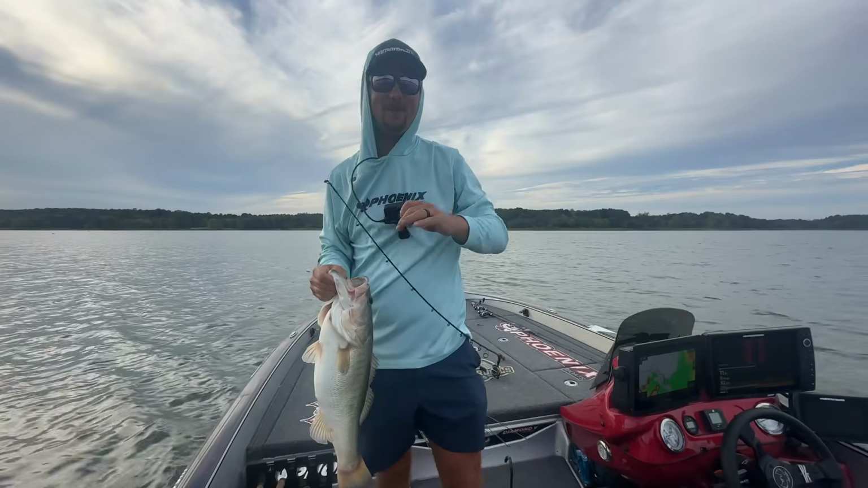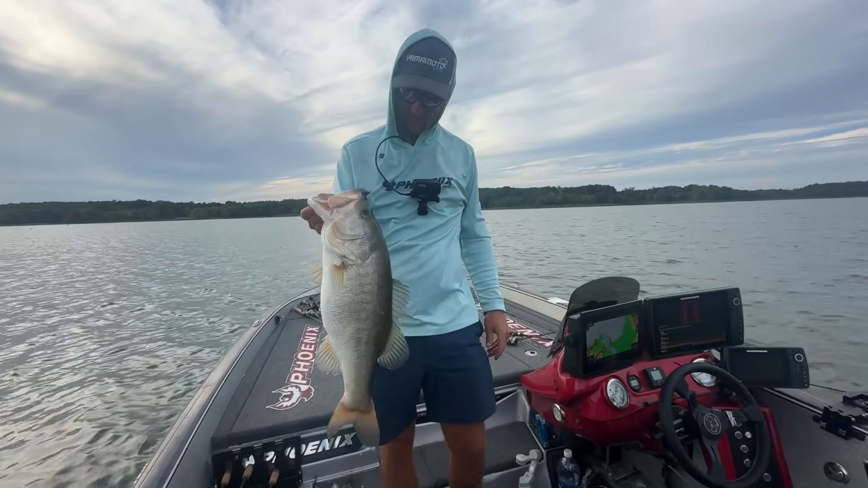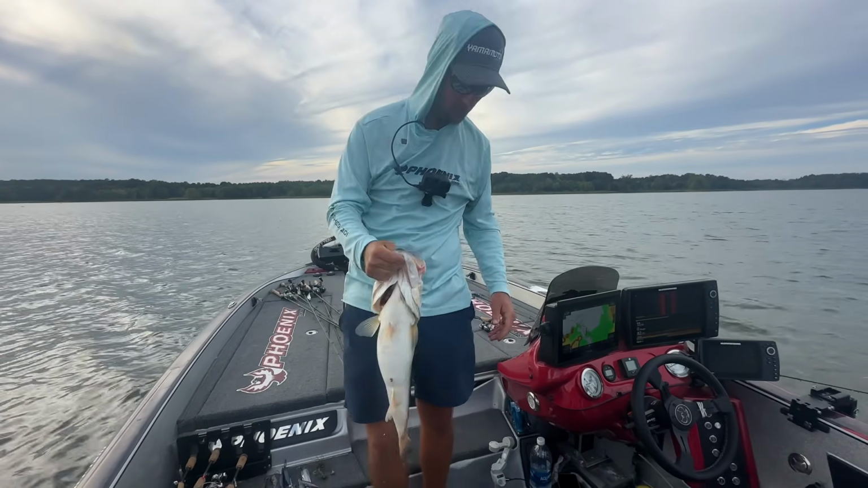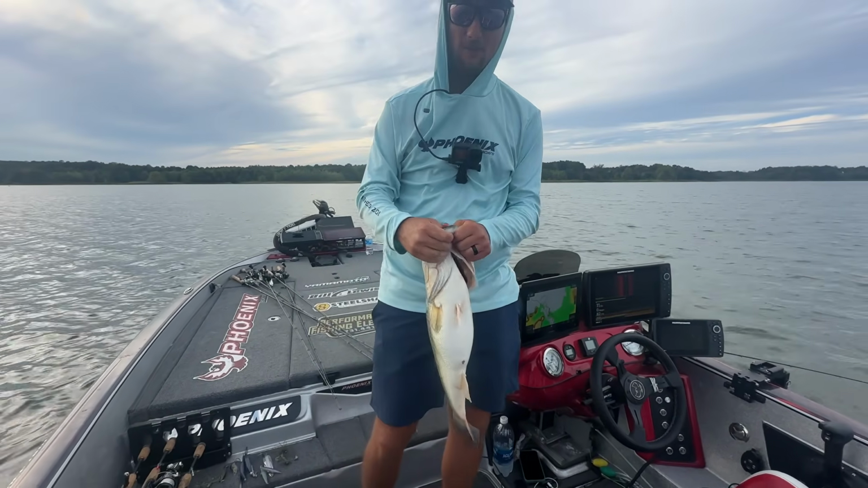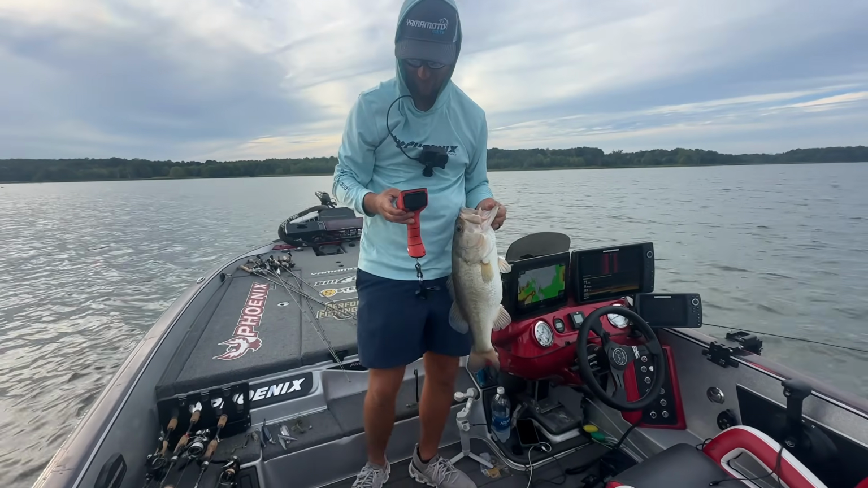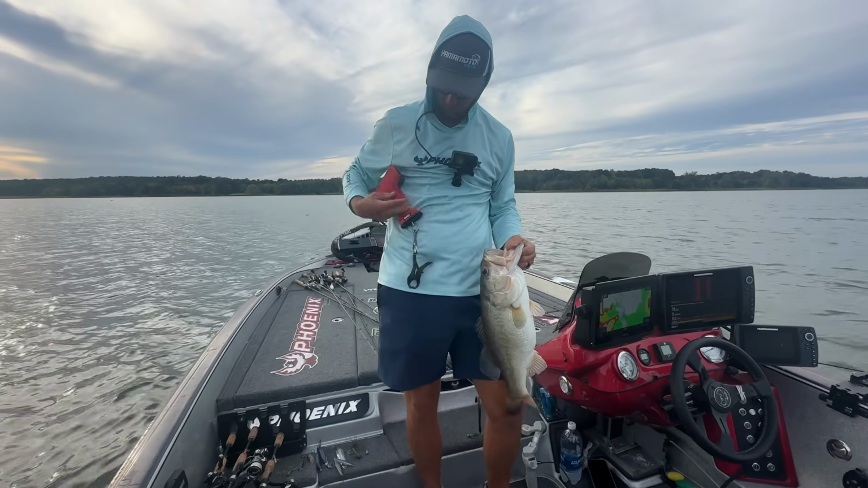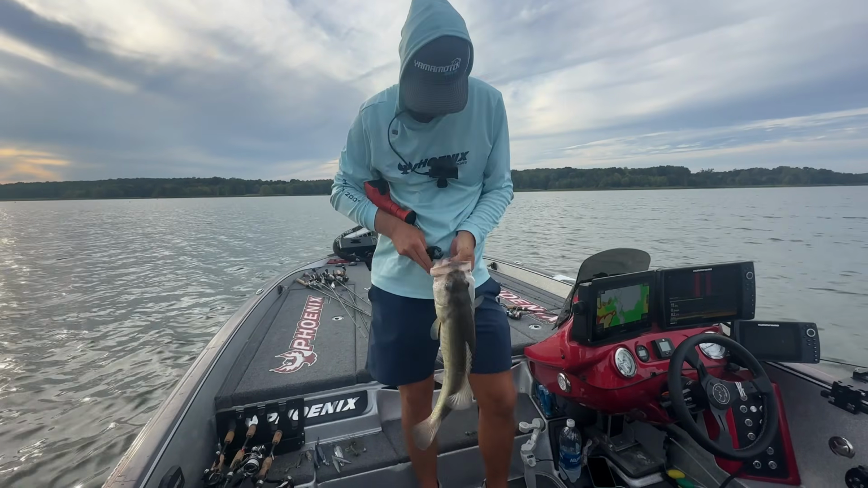That one came out and absolutely pile drived it. Like, I've caught several thousand bass on a minute at this point. That was one of the most aggressive freaking bites I've ever had. He's by far not the biggest, but whoo, that was cool.